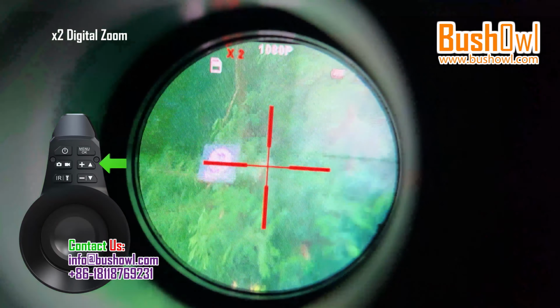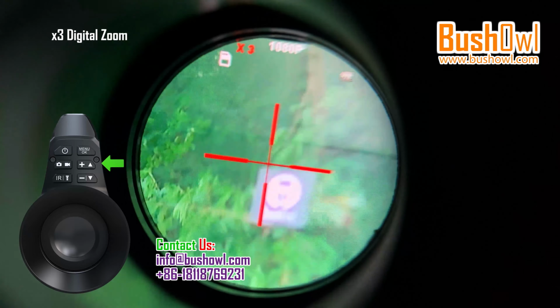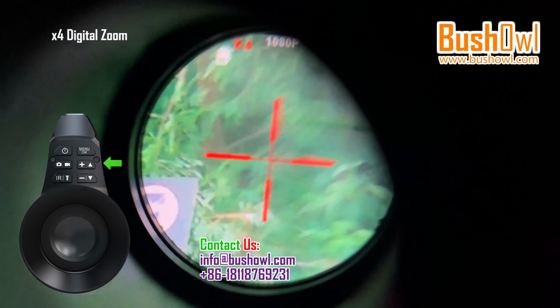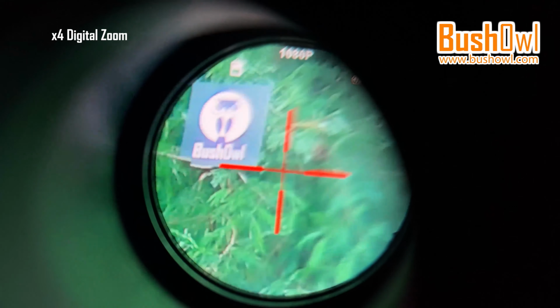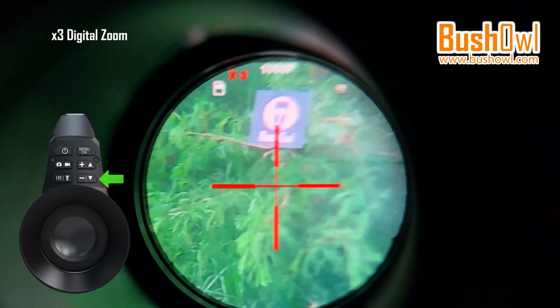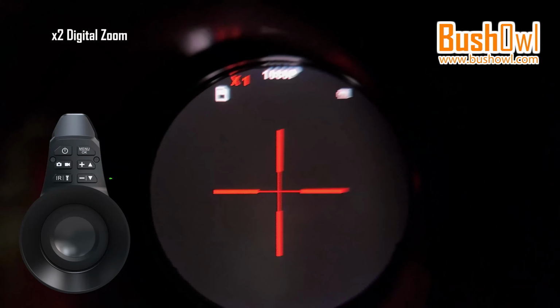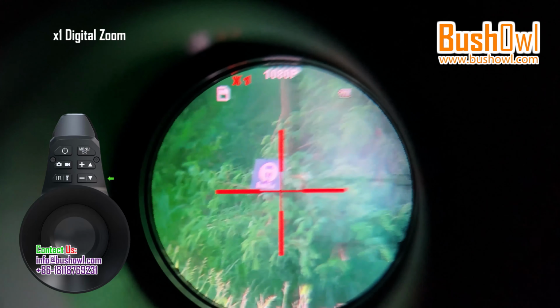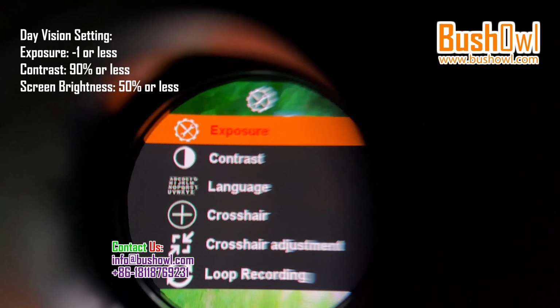Short press the plus button on the camera, you will get digital zoom, 2 times, 3 times, 4 times. Short press the minus button, 3 times, 2 times, and 1 time.